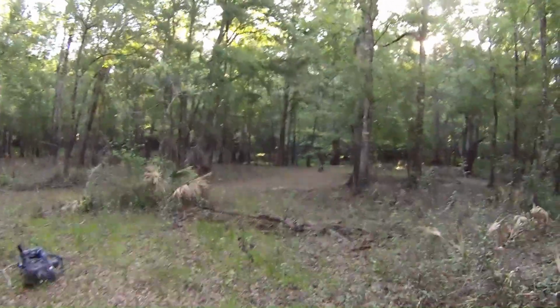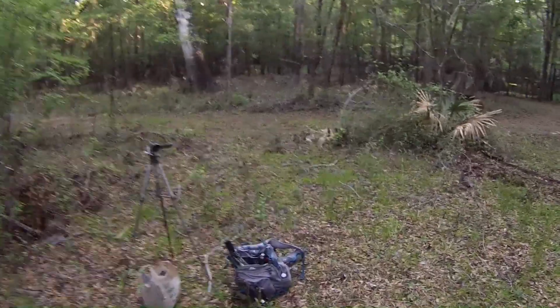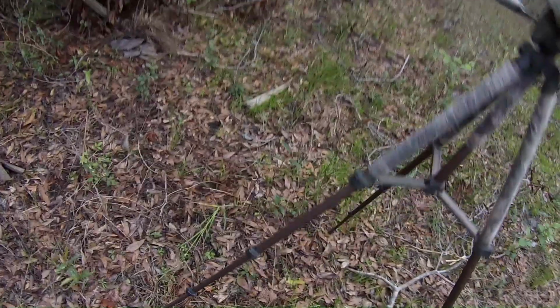And then too, like me and Joey were talking about, you're gonna know the animals that are moving around through here. It'll help you with tracking. Like around here we have deer and hogs. It'll help you determine if you're seeing a deer track or a hog track.